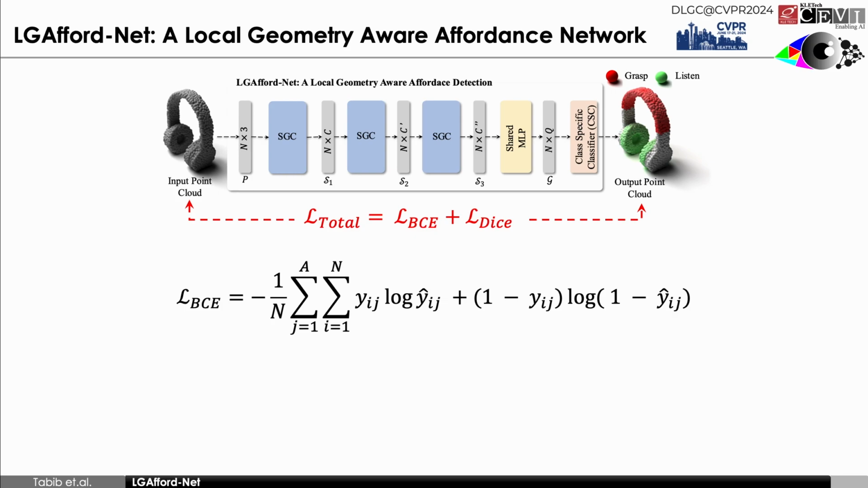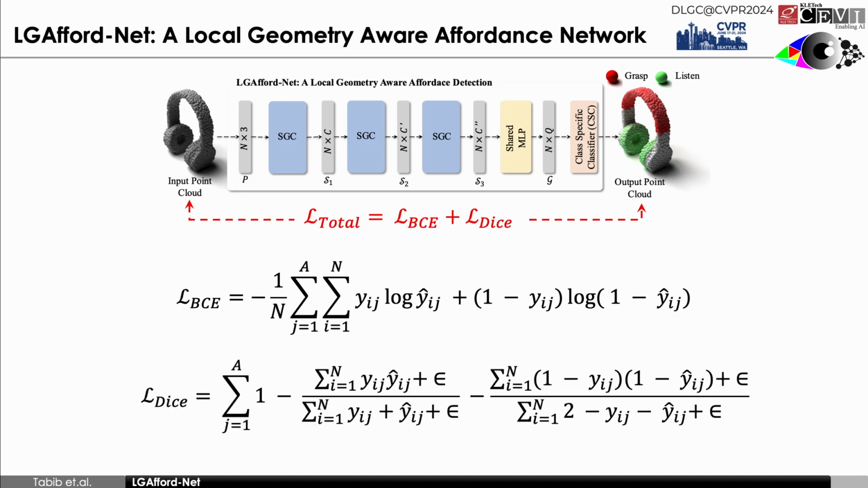A point cloud consists of both affordable and inhibited regions. Affordable regions are the areas where human interaction is feasible, while the inhibited regions are the areas where interaction is hindered. Typically, affordable regions constitute a smaller region of the point cloud compared to inhibited regions. To address this imbalance, we employ dice loss, which helps to improve the accuracy of the affordance detection.